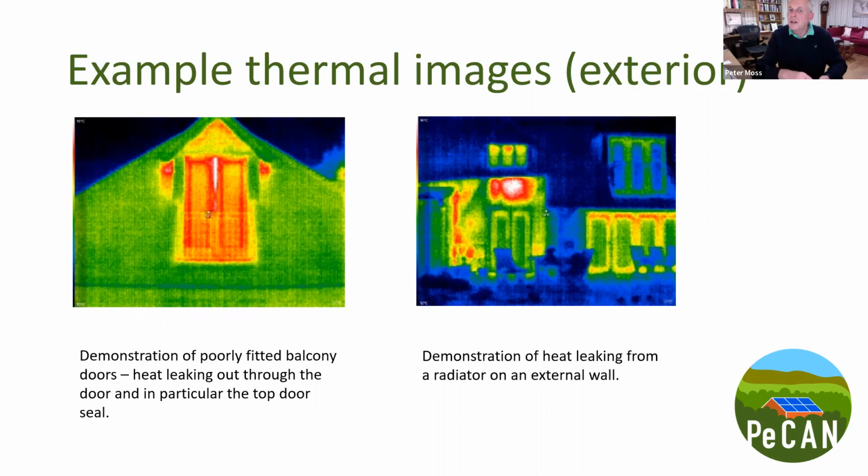We don't particularly pay much attention to the actual numbers that are shown on the left-hand side. In this particular picture, I think it's showing 12 at the bottom and something like 19 at the top, but it's rather hard to tell. On the previous slide, it was a little bit more straightforward. I think it was showing somewhere between 5 and 10. But I wouldn't read too much into those numbers with this particular camera, because I think the camera is a little misleading when it comes to absolute temperatures.